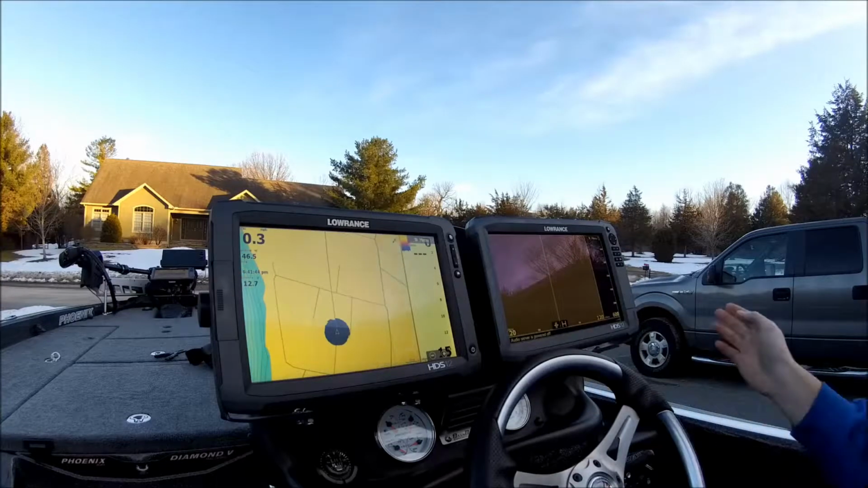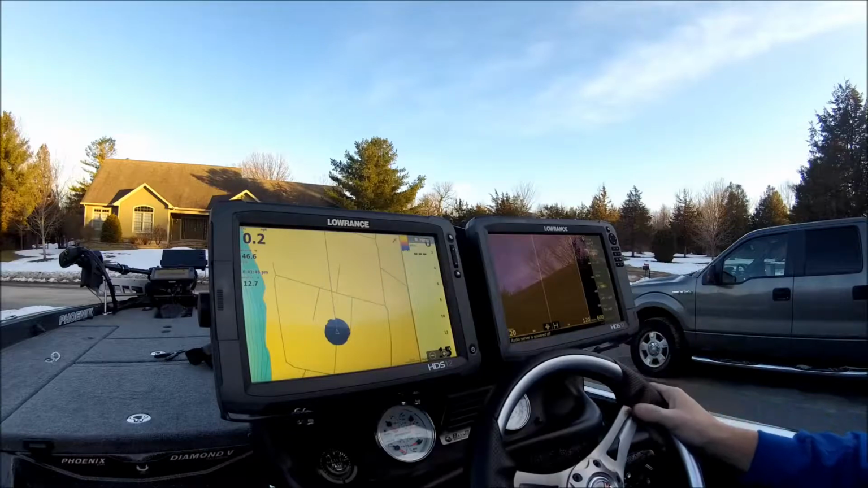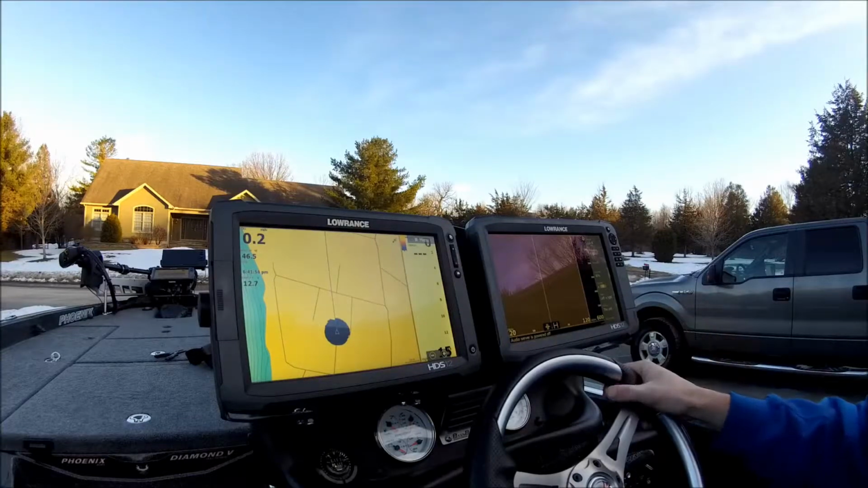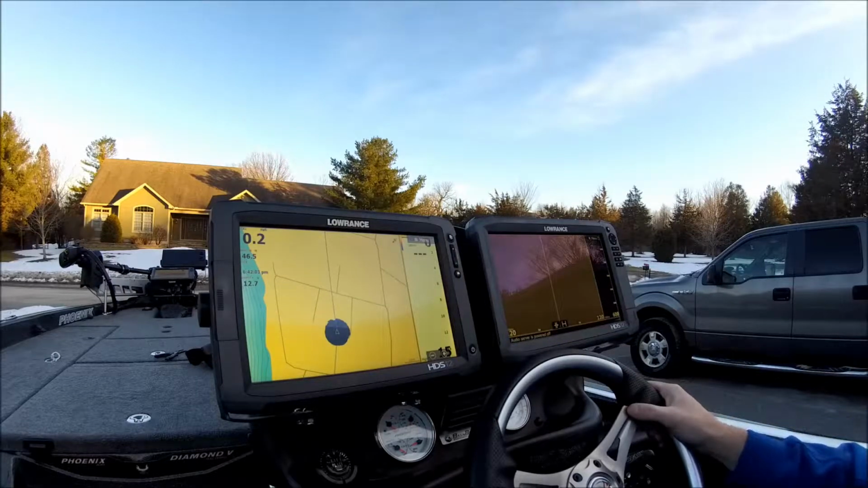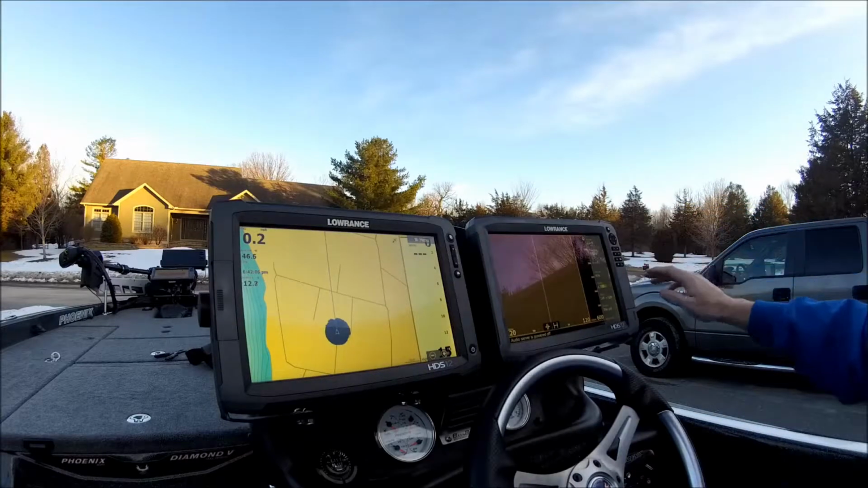Over here to the structure scan side of things. I run 455 kilohertz all the time. I never use 800. Just not a big fan of it. I get a better picture with 455 at all depths. I'll run about 120 feet out to each side, and if I'm in real deep water I might go out to like 200 or 250, and I can still see pretty well.